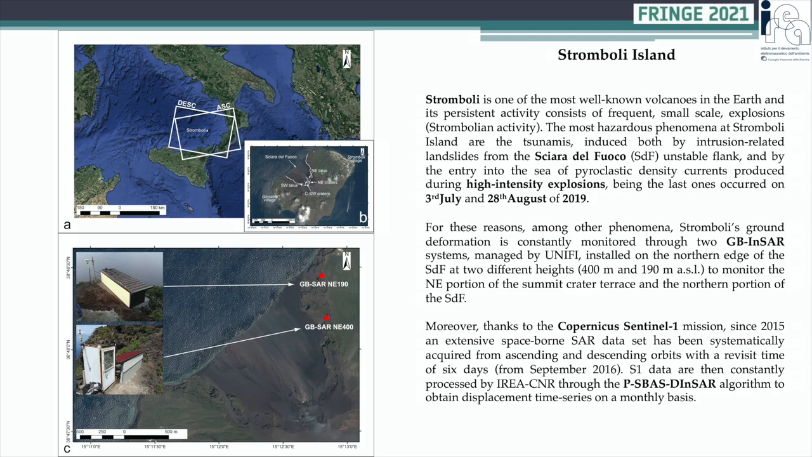Stromboli is a persistent active volcano affected by geomorphological processes along its unstable northwestern flank, known as Sciara del Fuoco. The last high-intensity explosions occurred on 3 July and 28 August of 2019. Stromboli's ground deformation is constantly monitored through two ground-based InSAR systems managed by the University of Florence, installed on the northern edge of the Sciara del Fuoco, at two different heights, 190 and 400 meters above sea level.